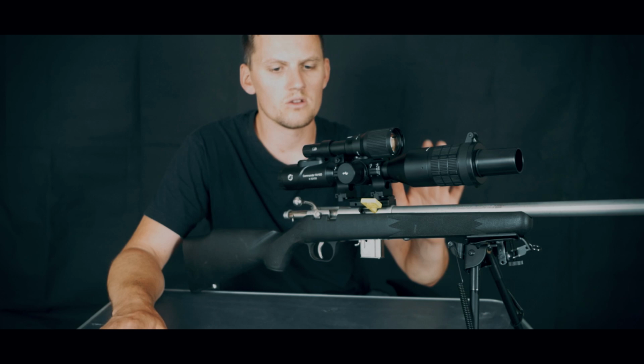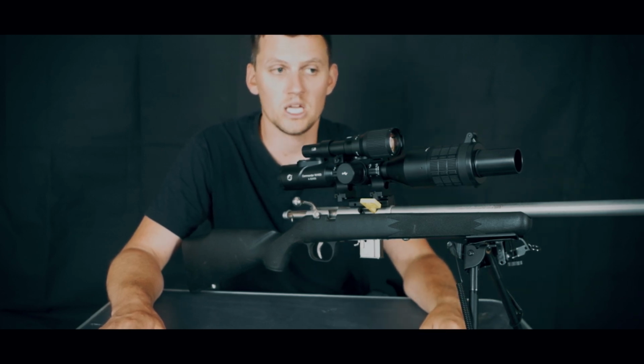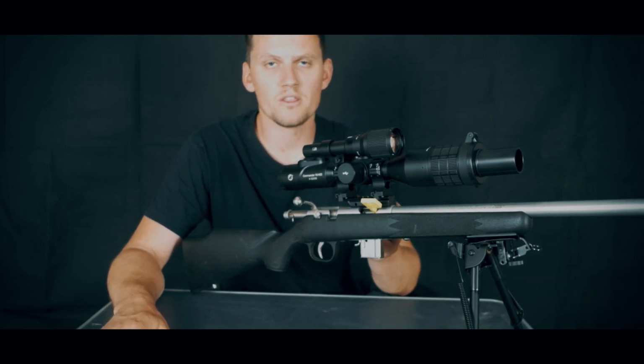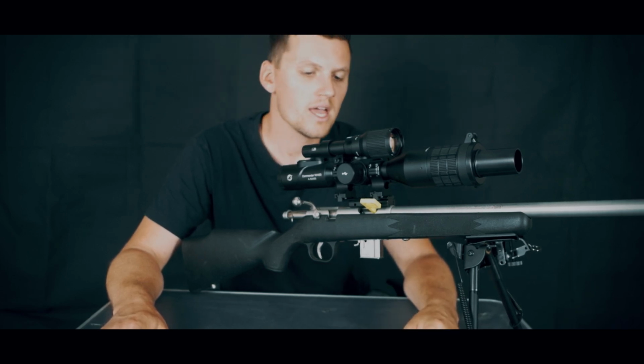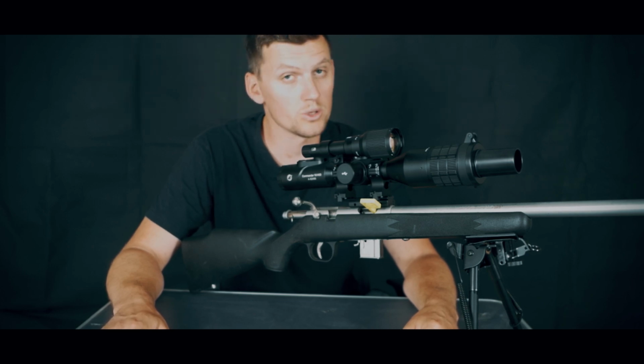Everything on the scope side of things feels smooth, and the quality's great. When I go to cons, I will list some of the things that I don't think are that great, but we'll leave that for now. The rings that come with this scope are good as well. They're 30mm, and they've definitely had some design work put into them as well, so that's really neat.